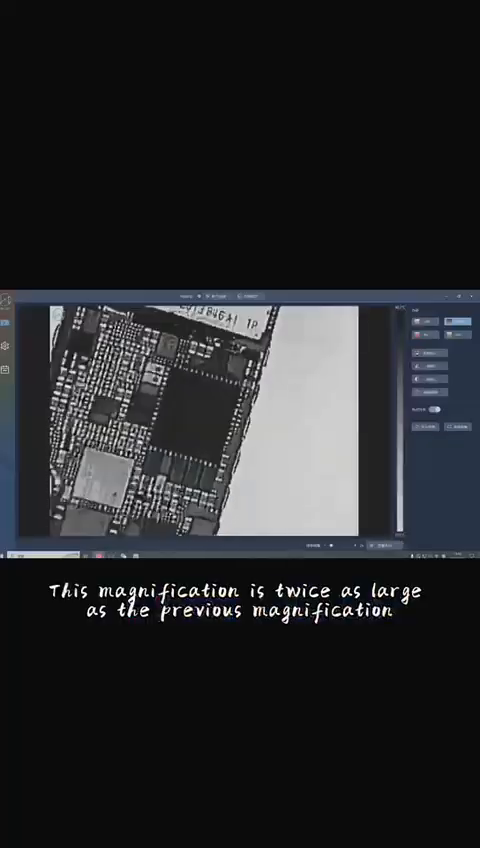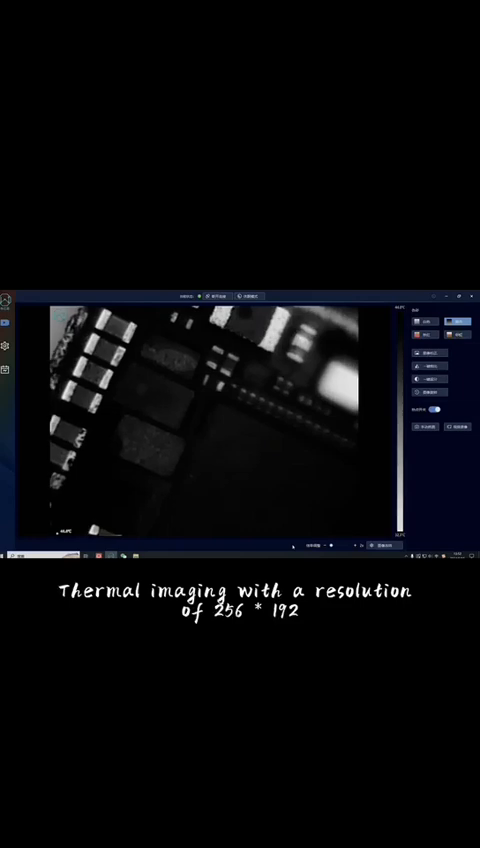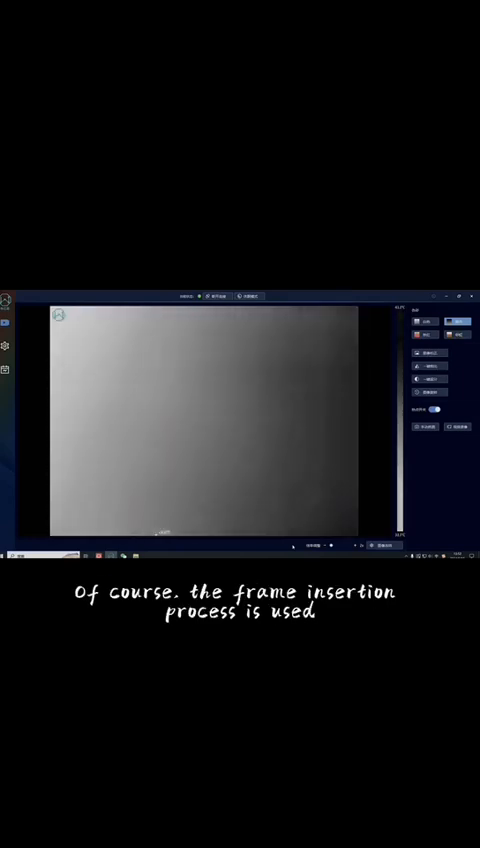This magnification is twice as large as the previous magnification. Take a look now. There is also a progress bar at the bottom. You can stretch it 4 times. Are you satisfied with this clarity? Thermal imaging with a resolution of 256 × 192. Of course, the frame insertion process is used, so this intermediate development process.